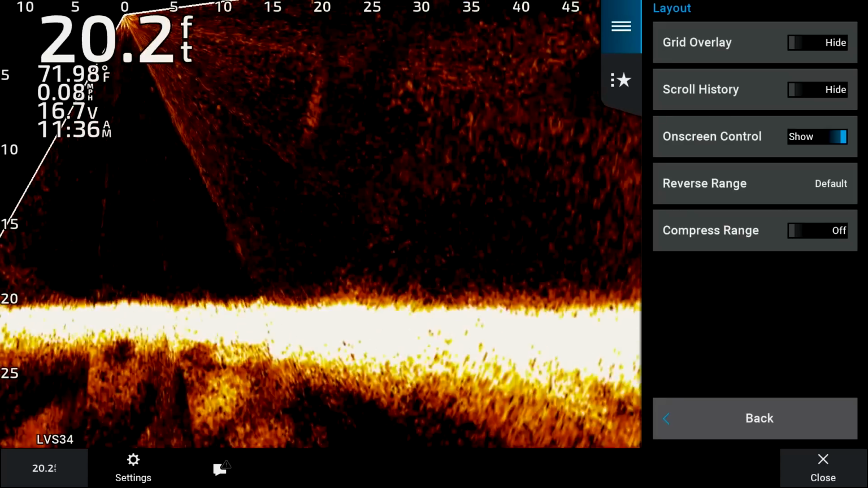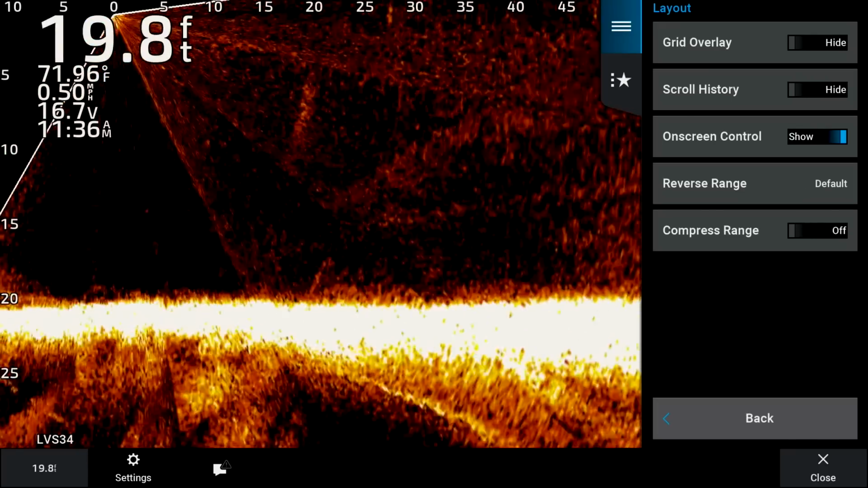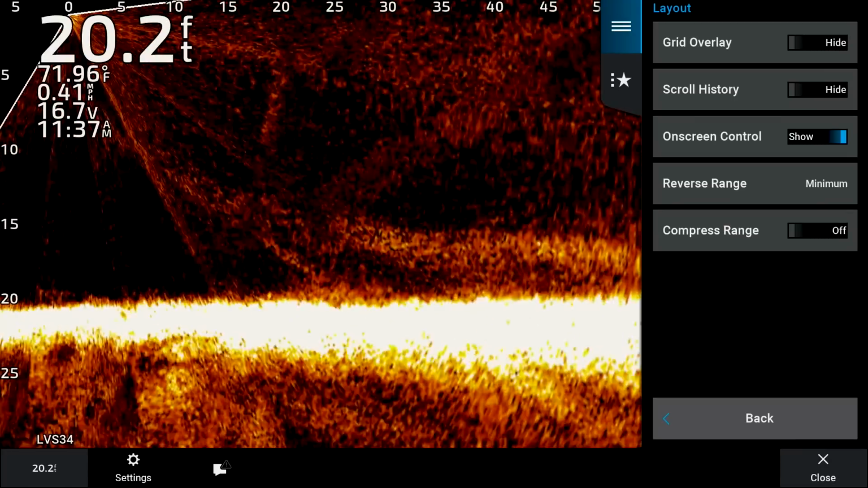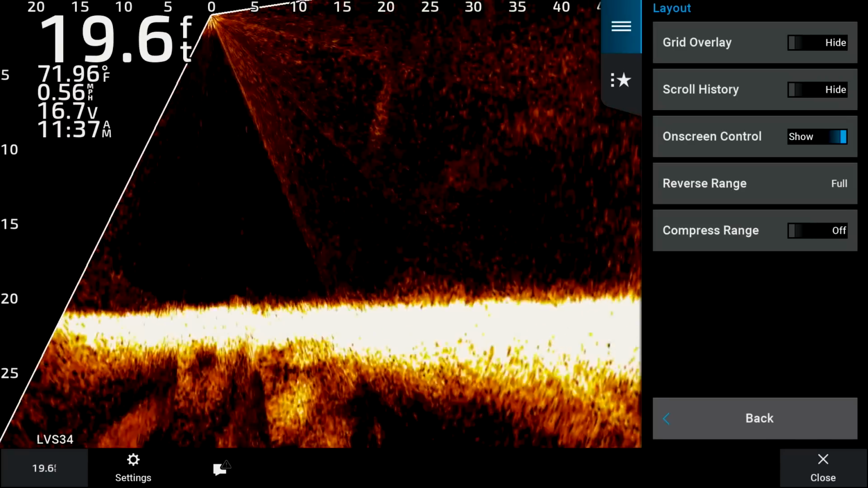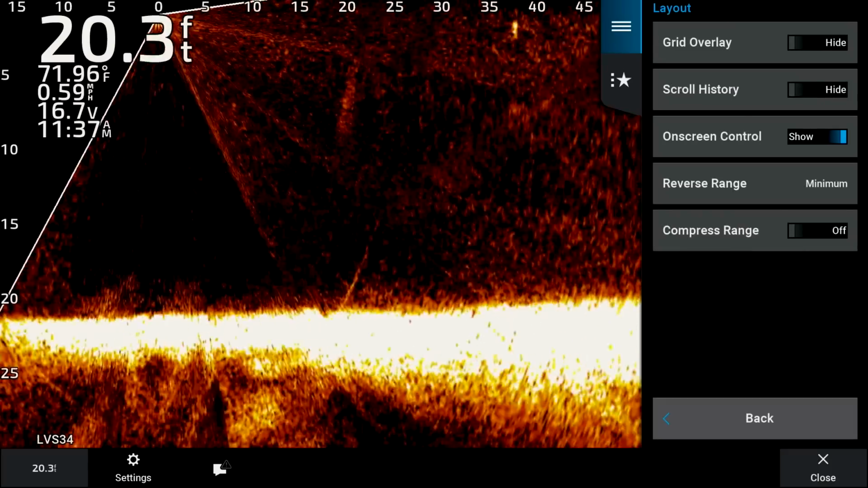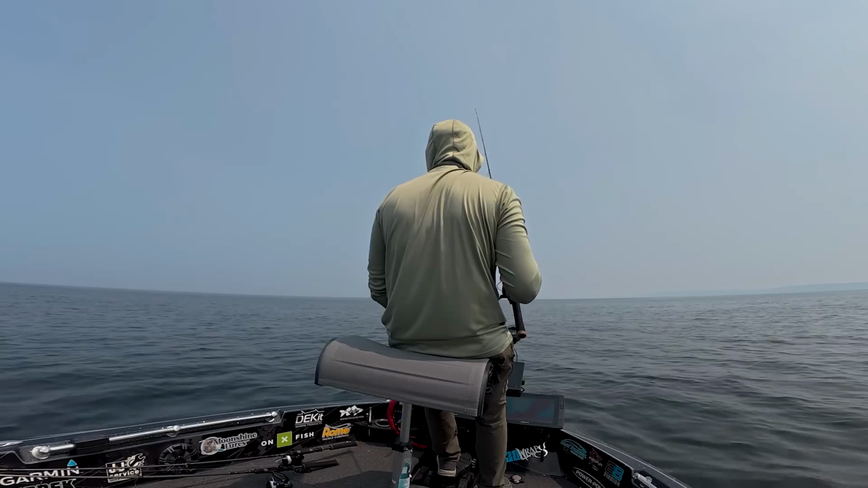Reverse range, I always just leave that on default, but that's something that you can play around with too as well. If you want less reverse range, you can set that to minimum. I typically leave it on default or minimum, just because then you're getting more screen clarity, or more screen out of the 12-inch screen that you have, or 10-inch, whatever screen you got. If you go full, obviously you can see there's a big pie or big triangle here on the back side of that screen, and that is again taking up some of your Livescope real estate. So I like to keep that at default or minimum. I'm actually going to keep it at minimum right now. Compass range, I always leave that off. That way, if I'm casting out 30 feet, it's pretty much spot on.